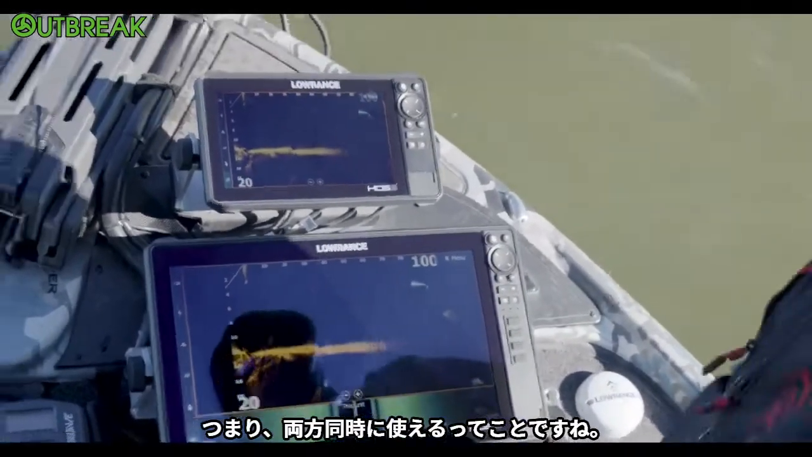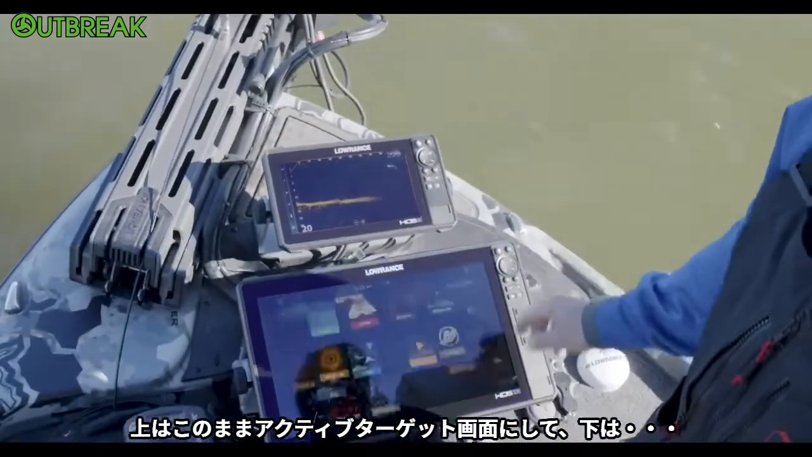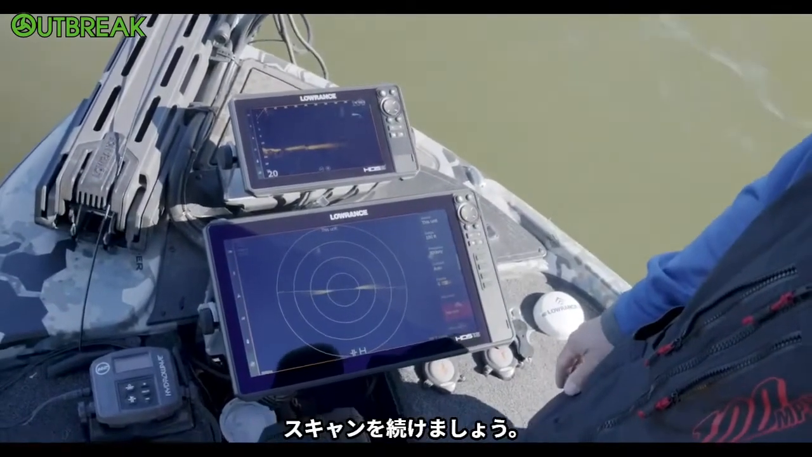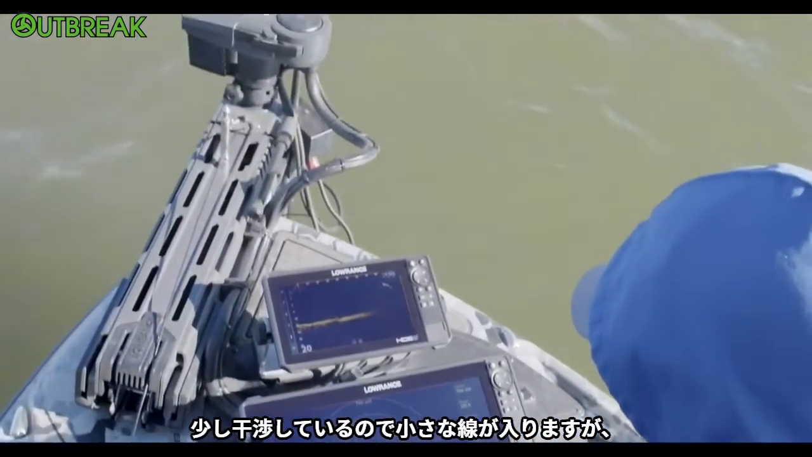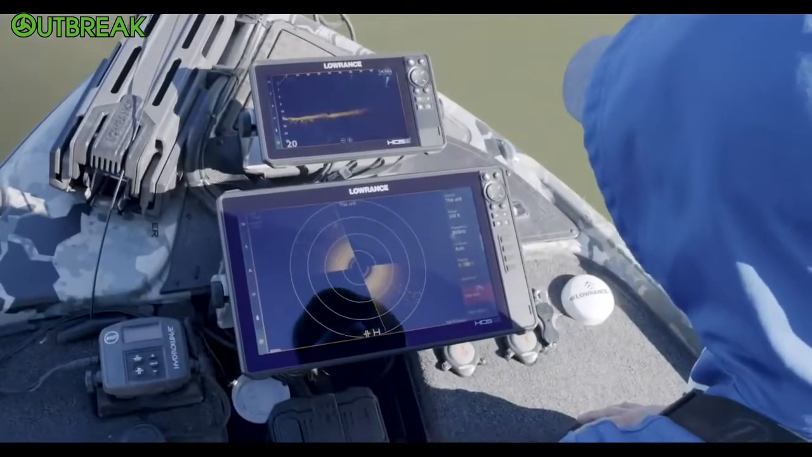So you're saying I can run both? Yes. I could have it up here, so then if I go back and I put it... You'd want your 360 on this one. So here comes my 360 right here. So it's going to continue to scan. So now I'm scanning. So the little dashes that we see, that's the interference that you're going to get a little bit of, but you know, it's not going to mess everything up for you. That's pretty cool.